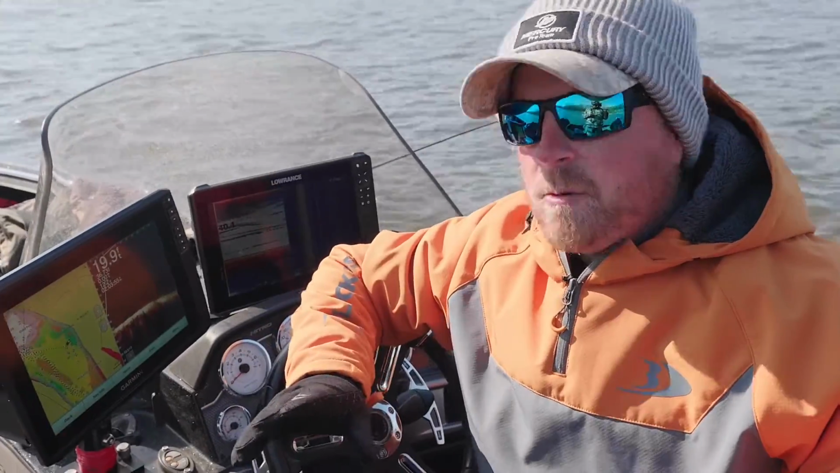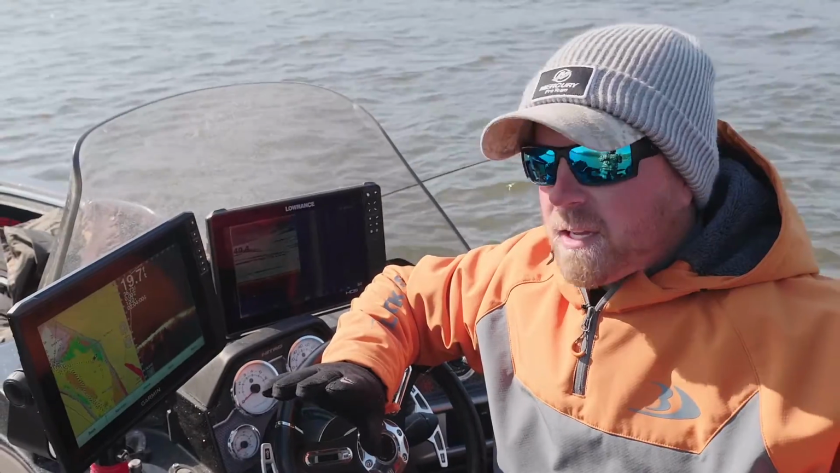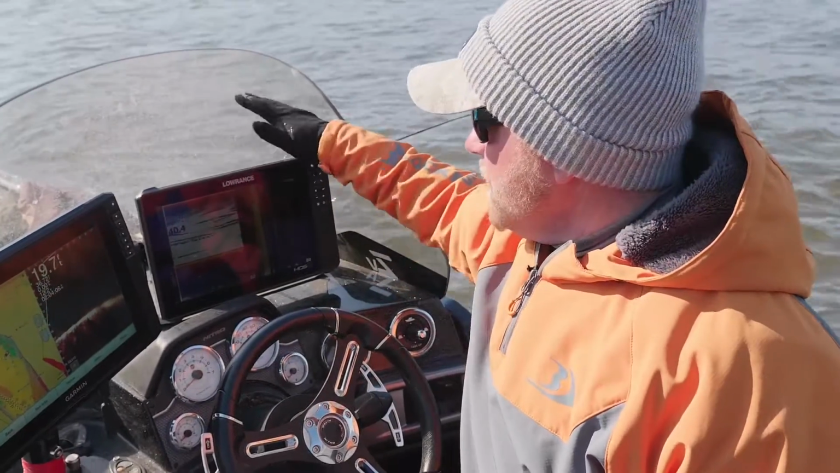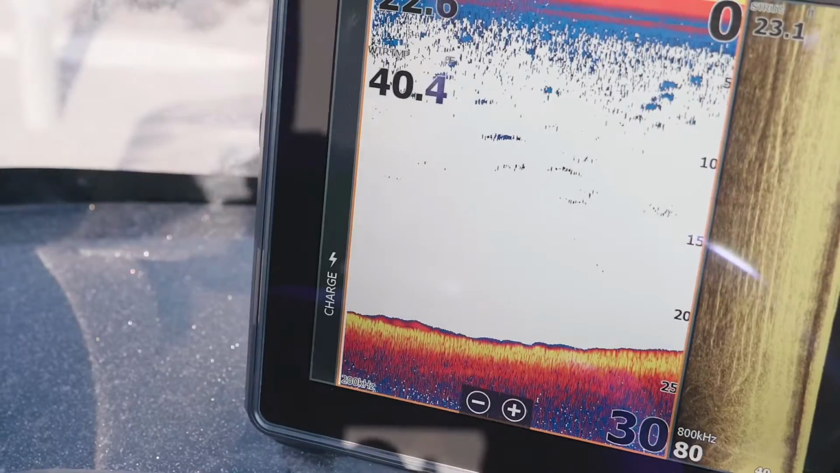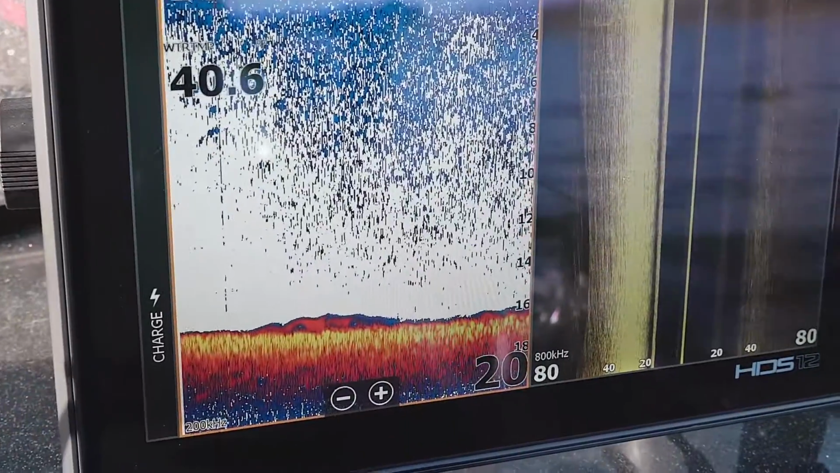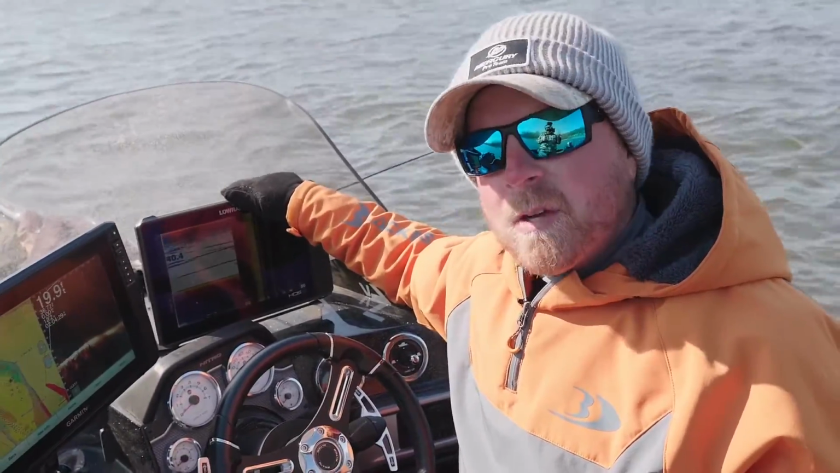So one of the things that you really want to pay attention to in terms of your electronics in situations like this is the type of mood that the fish are in. And it's really been pretty simple. We're just simply looking at the Lowrance and really paying attention to the 2D. You see them all day long on the graph. You can mark them plain as day, laying really tight to bottom. It almost looks like it's just part of the bottom, but you know those fish are there.